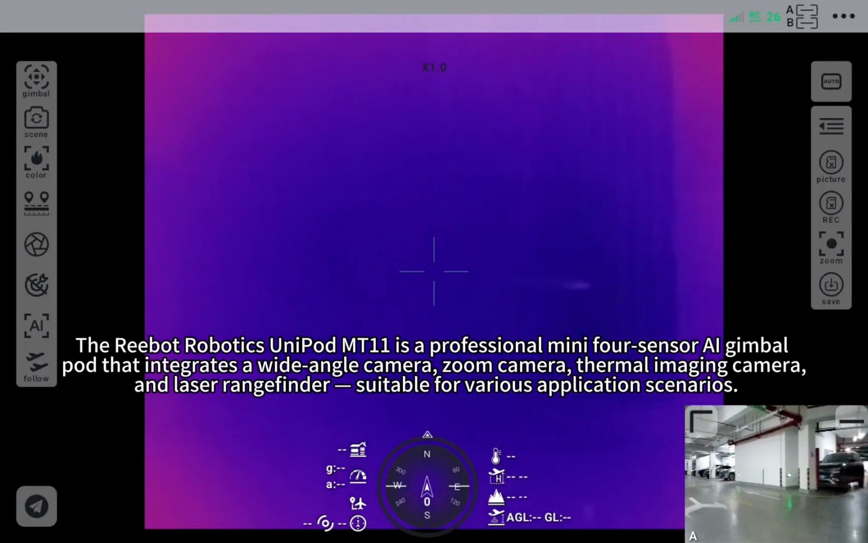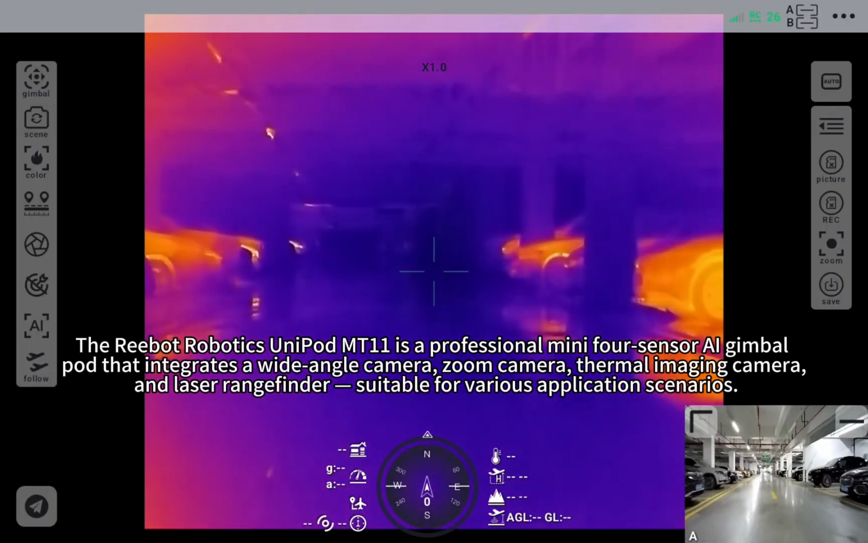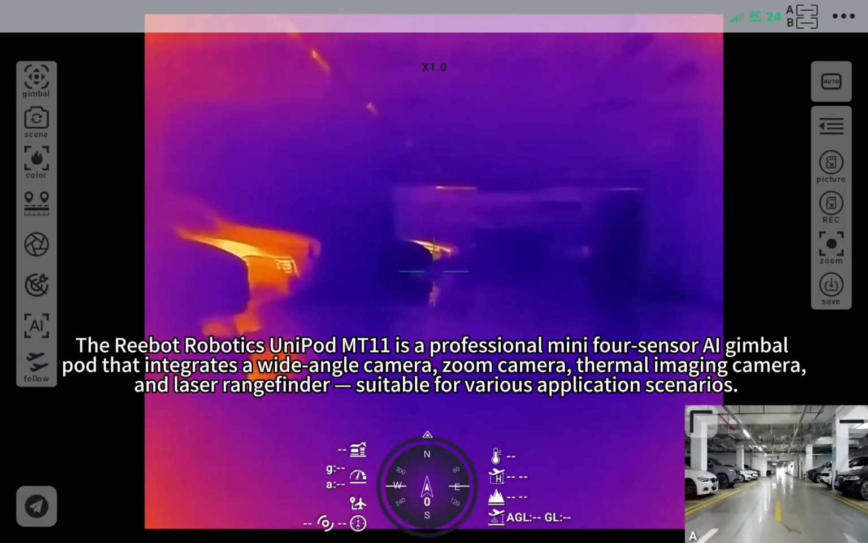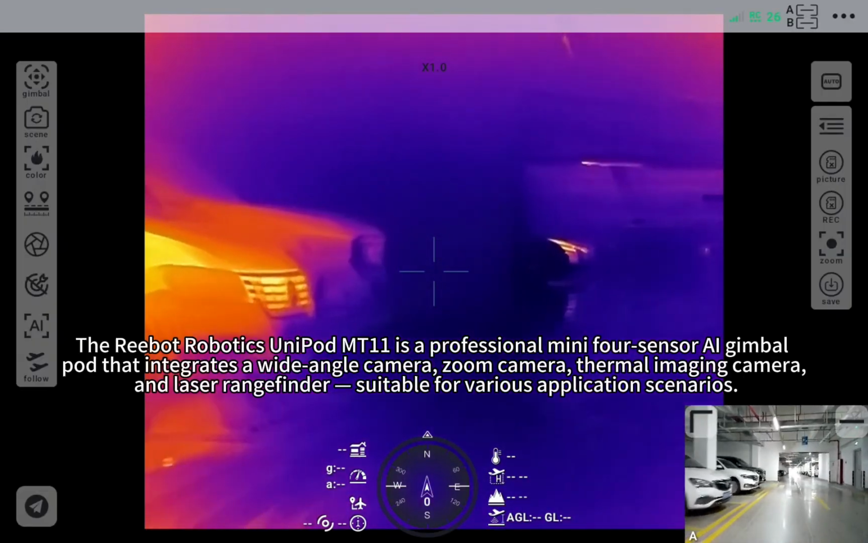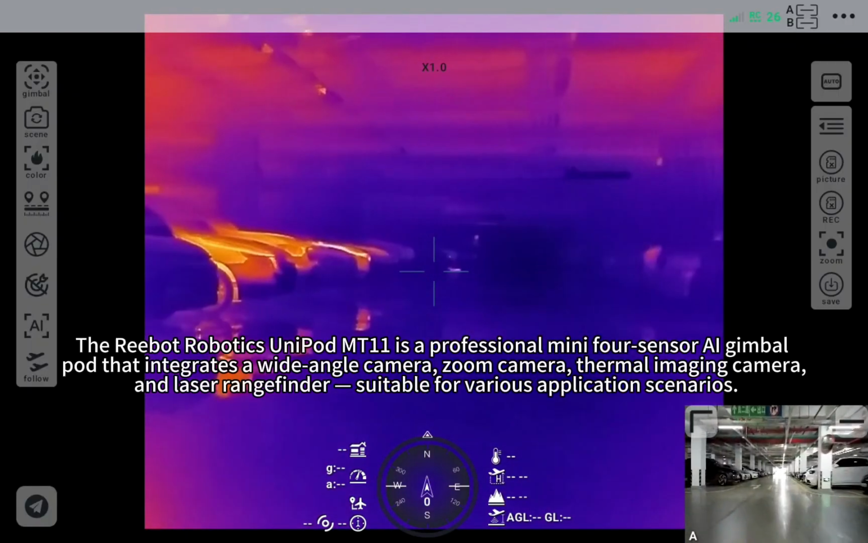The Reebot Robotics UniPod MT11 is a professional mini 4-sensor AI gimbal pod that integrates a wide-angle camera, zoom camera, thermal imaging camera, and laser rangefinder, suitable for various application scenarios.